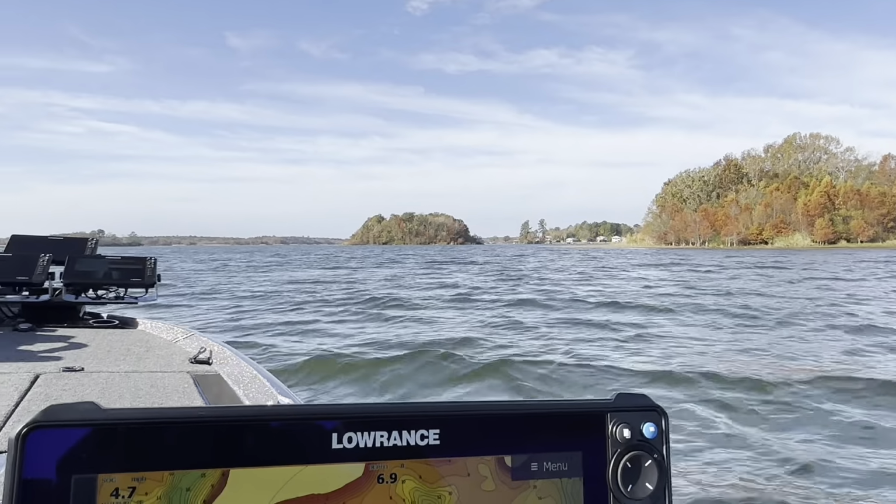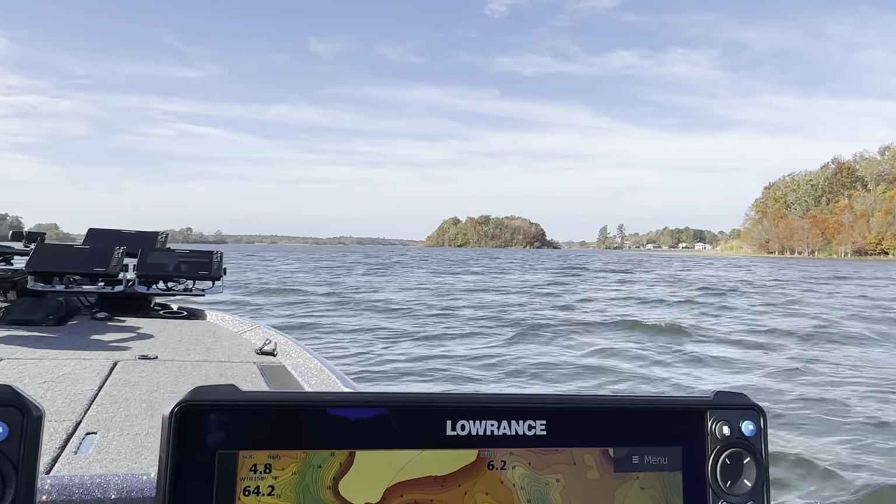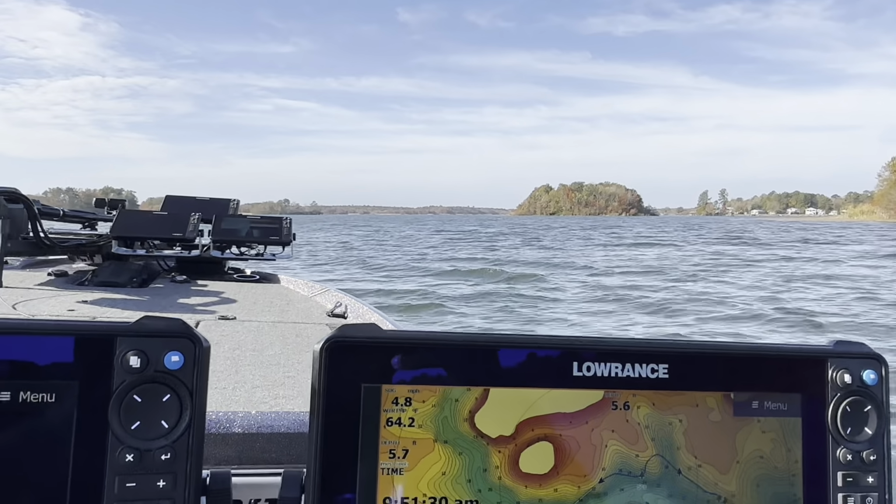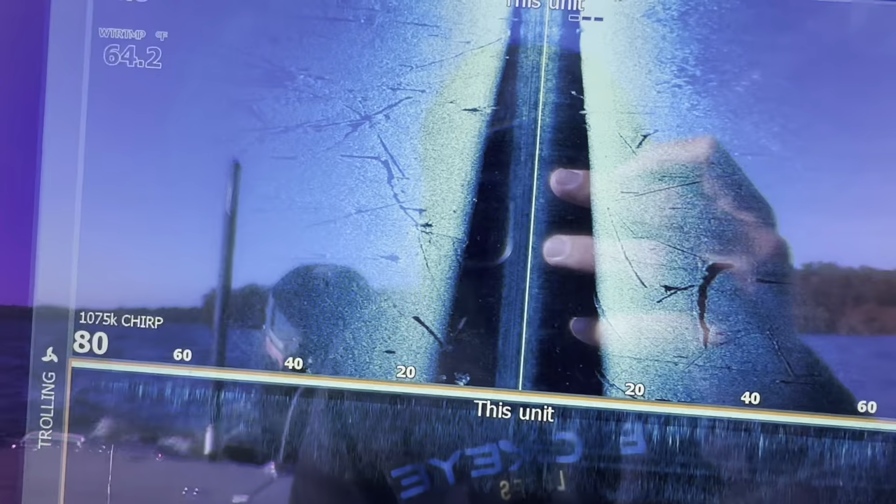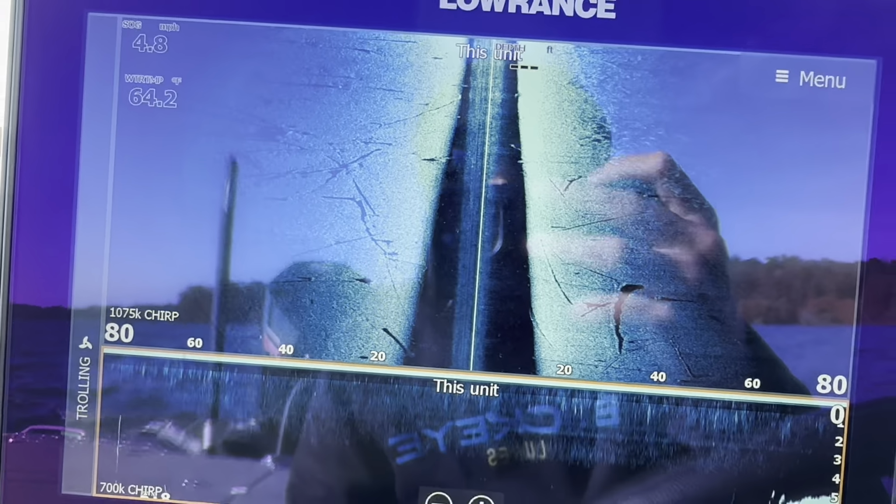If I find something else good, I want to show you guys an eelgrass patch later. When I come across it, I'll definitely zoom in and show you what that looks like on your side scan. But again, you can just see lots of wood right in this area.